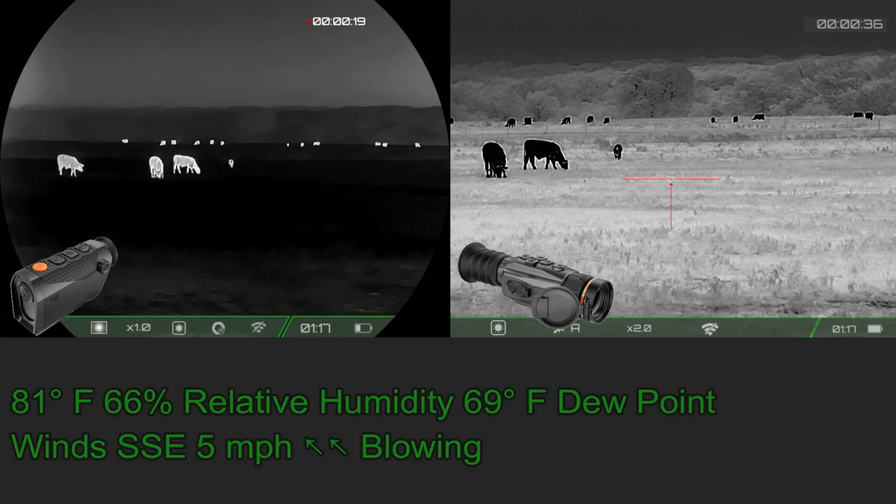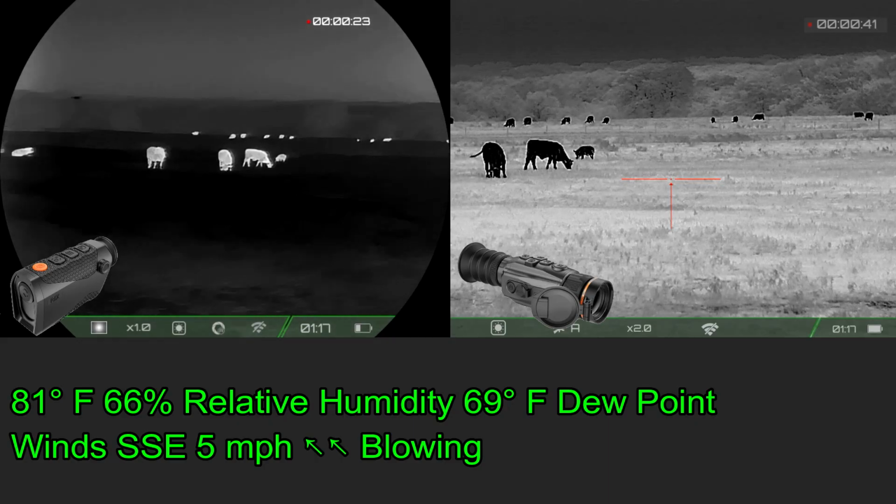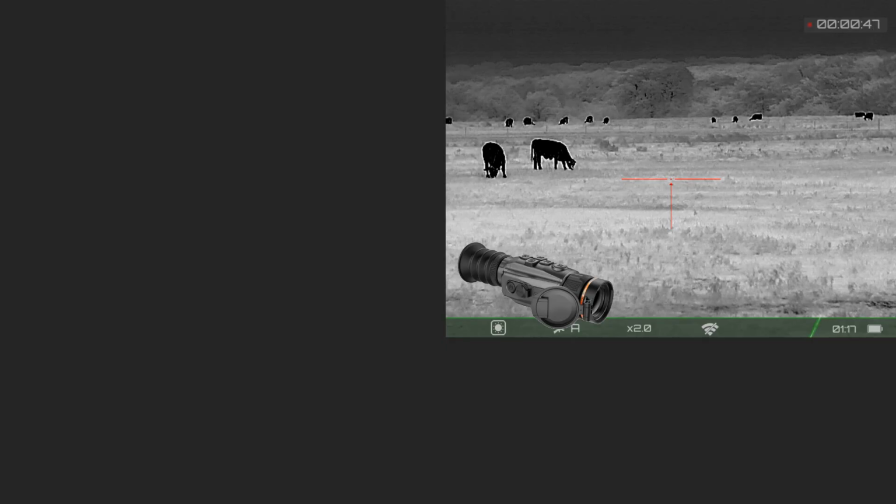At this point, I'm considering myself fairly lucky. The winds are out of the south, and the entry to this property is from the south, but fortunately it was further west than where the hog was. And so I'm just waiting for the hog to work its way in my direction.